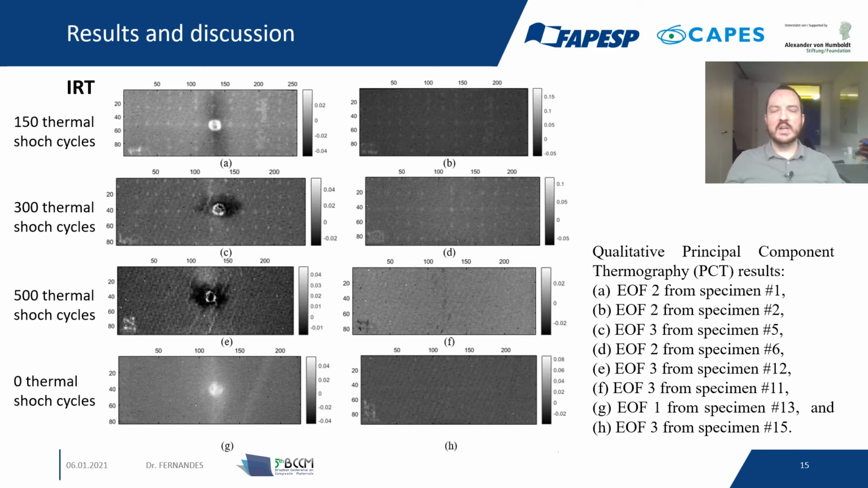Here in our work, we apply principal component thermography, a well-known method that has been used for more than 15 years now, which relies on singular value decomposition in order to sort components, putting the most valuable and relevant information in the first components of the result. Thus, we can reduce the amount of data from 1,000 thermograms, for example, to 10 components that are really relevant.